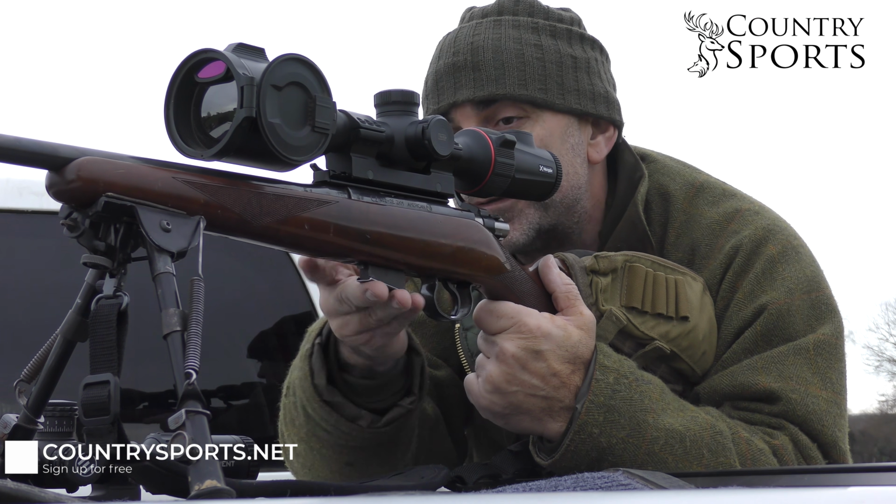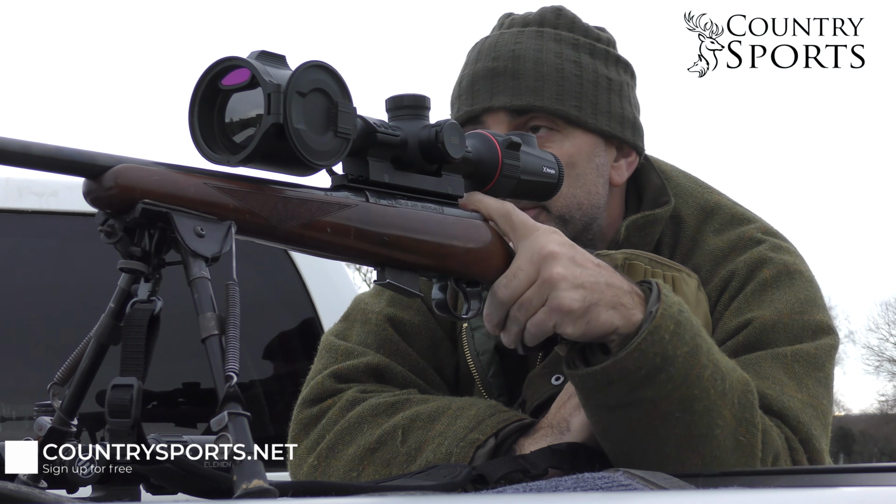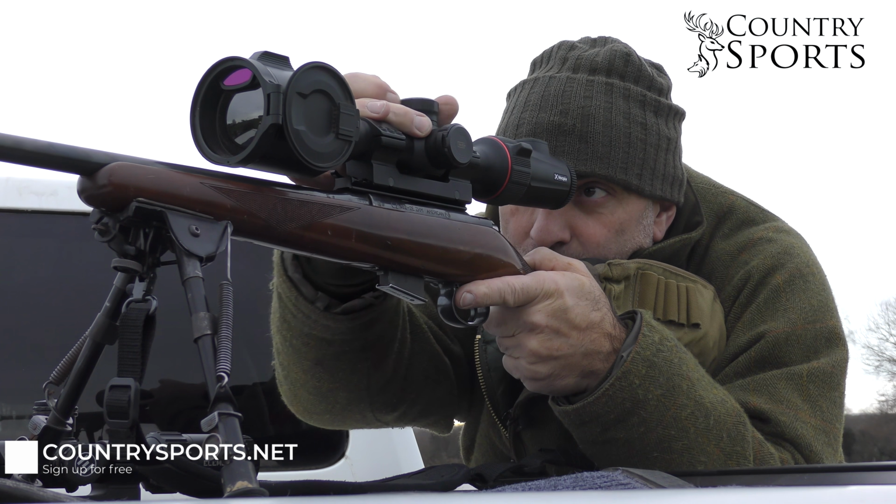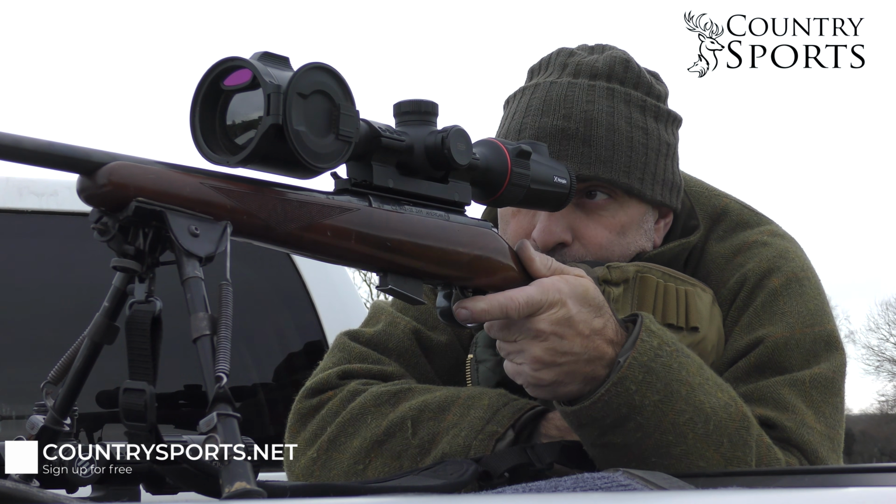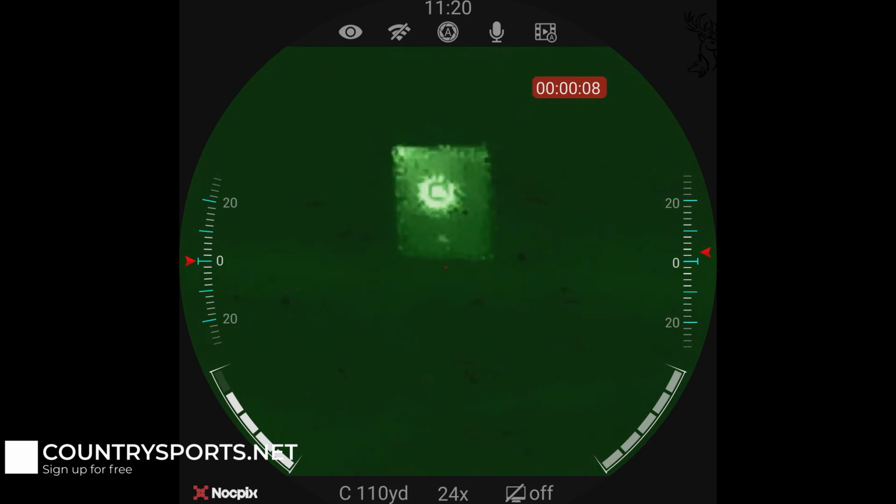We shouldn't be too far off with this one, because this one has been on the rifle and I haven't done anything with it, but it wasn't, as I say, it wasn't shooting all that well, so it might well need a little bit of tweaking. Right, the heat pad on there has heated up the board quite a bit.